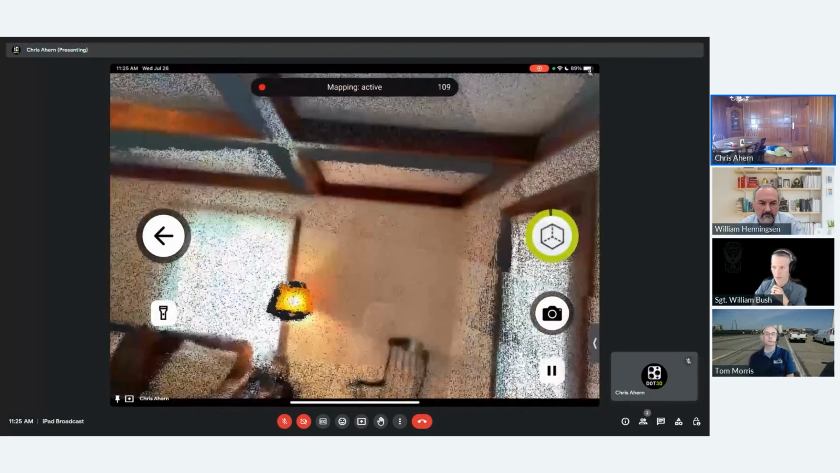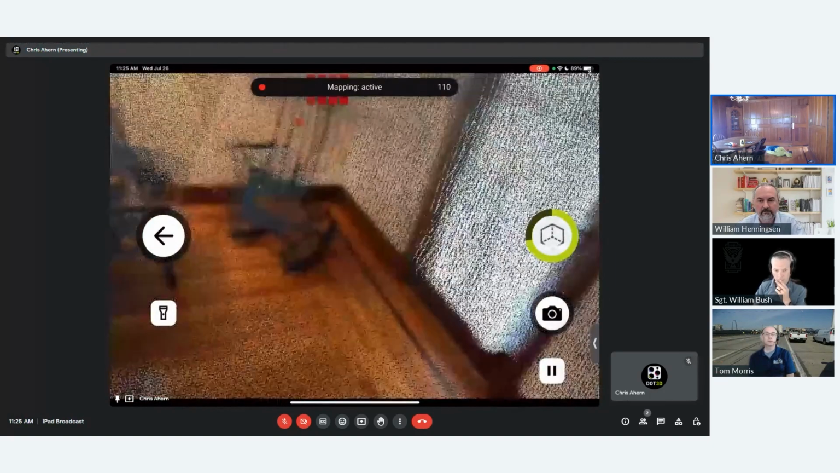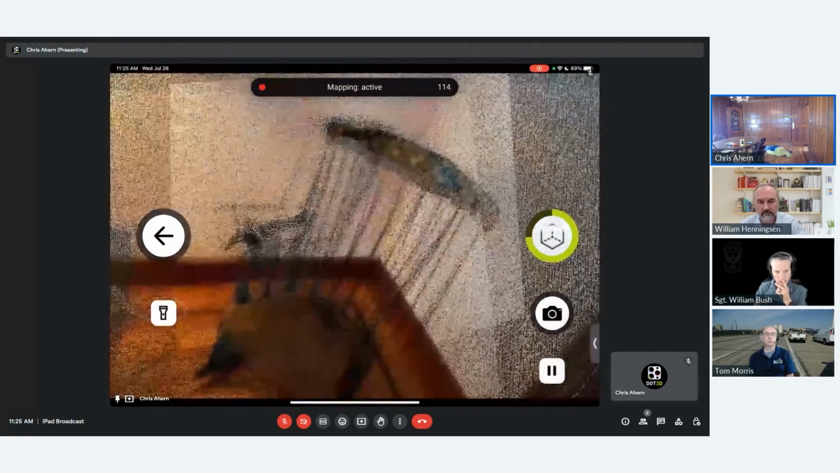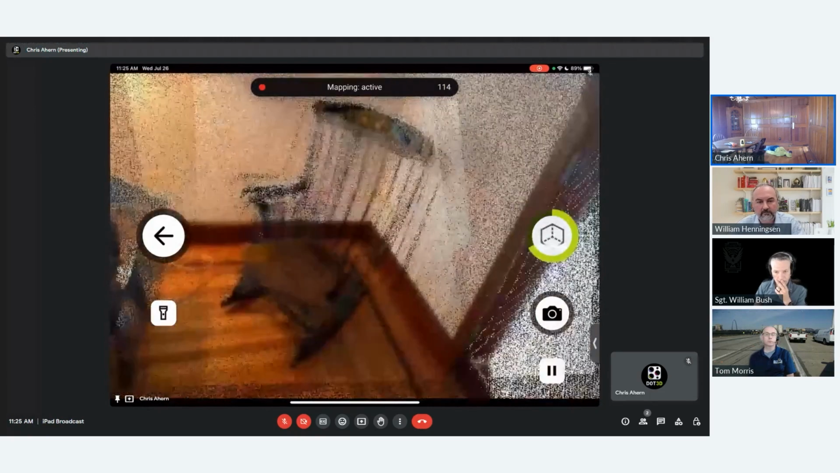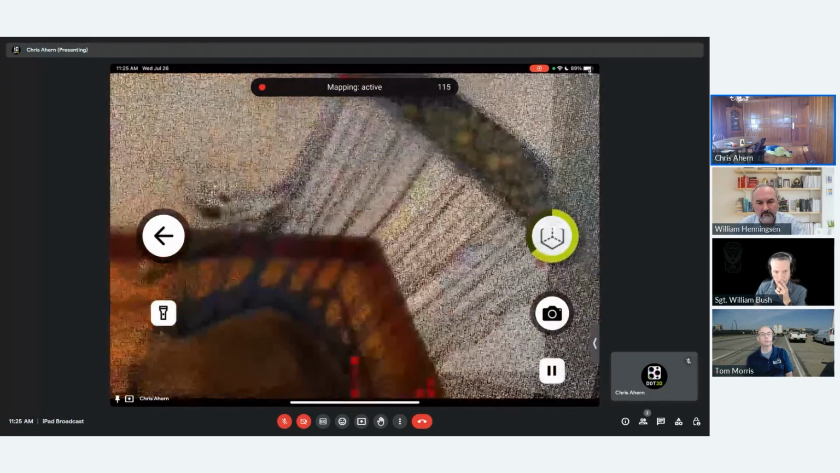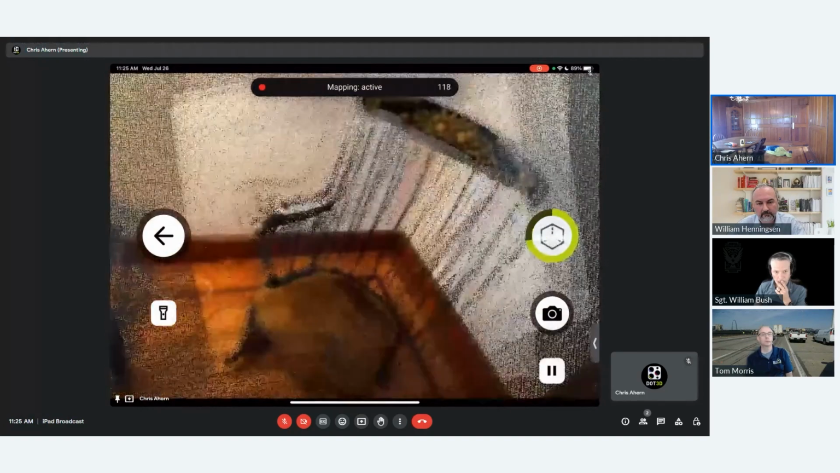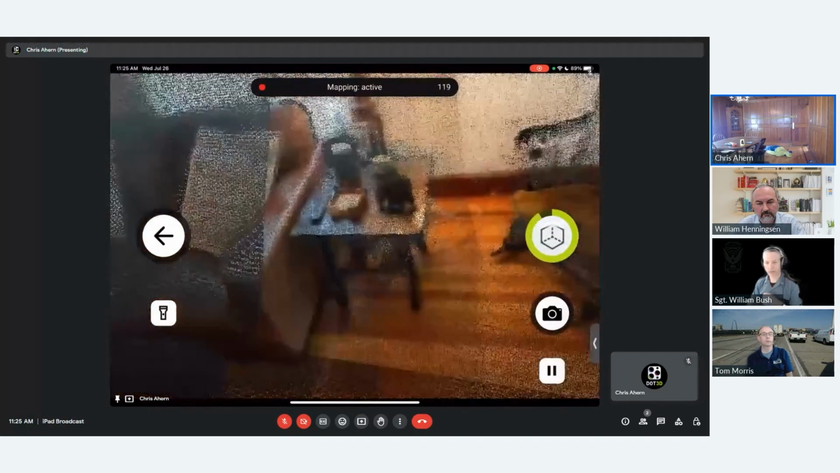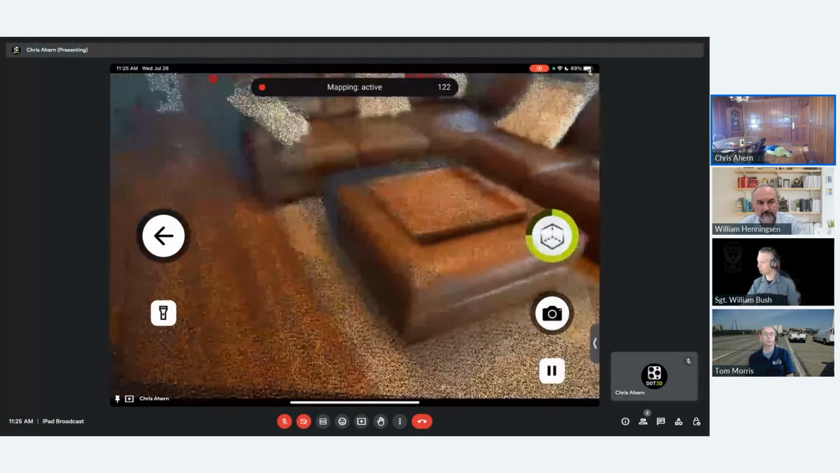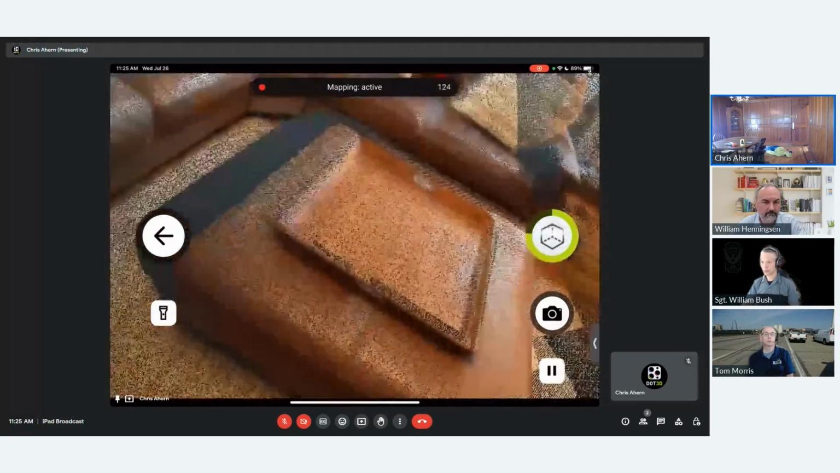So a good example of that would be this rocking chair. You know, it's thin. Bars may not capture quite as well on their own, but if you tap the screen, you'll see them come in a little bit better. Just any scenario where you're not seeing everything you want, a quick tap can help.